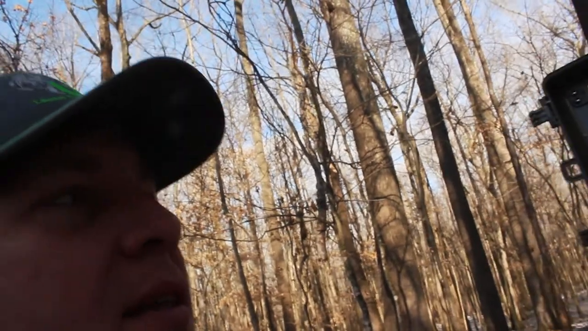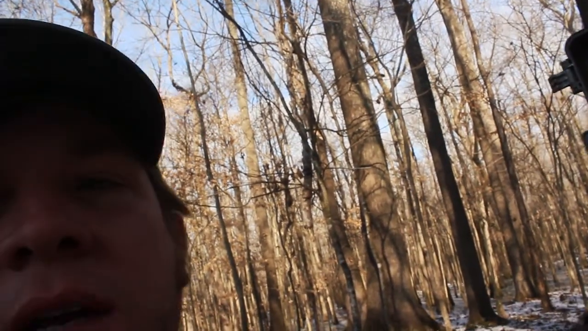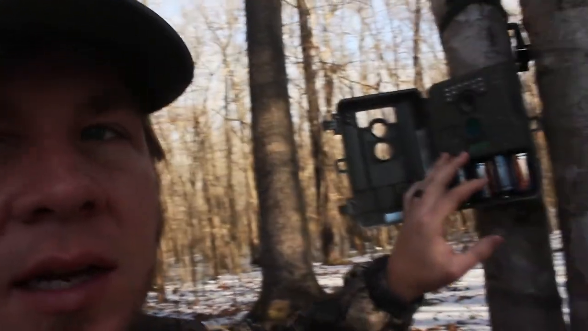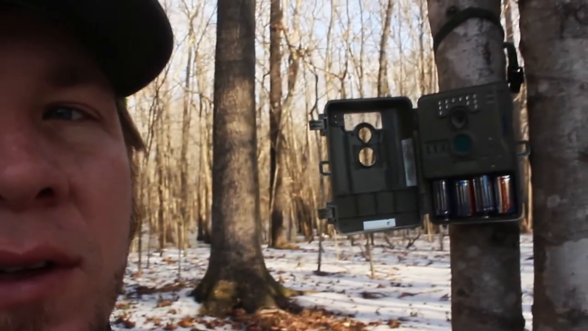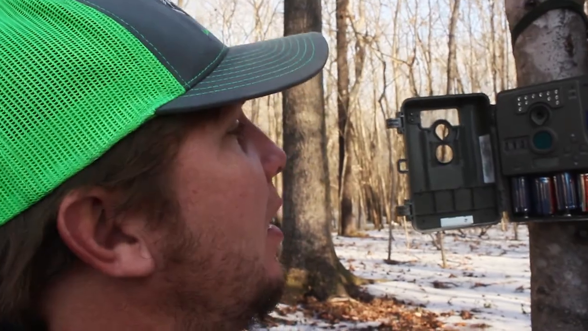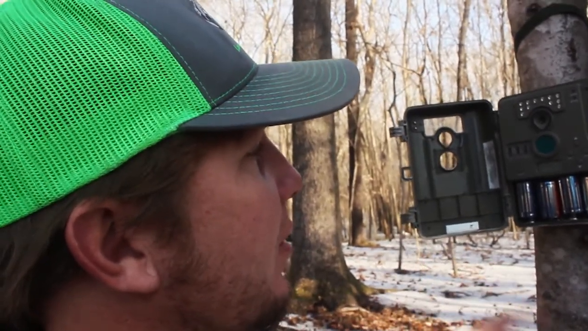Here it is. Takes 1,000 pictures, 973 photos it's taken. This is an old, let's see what the model is. It's an A5. And if any of you guys have A5s, you know how dependable they have been. And this one's been through it all.